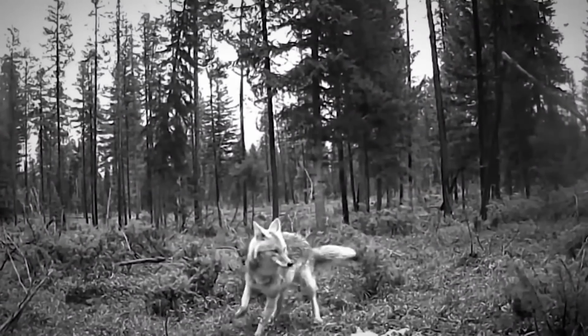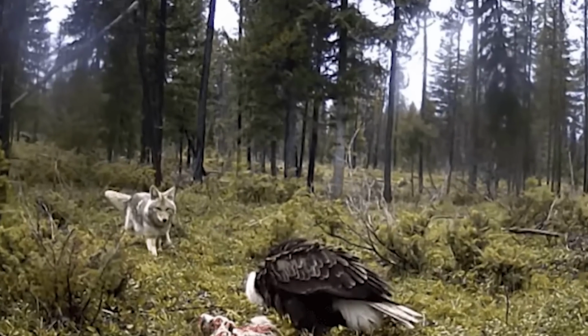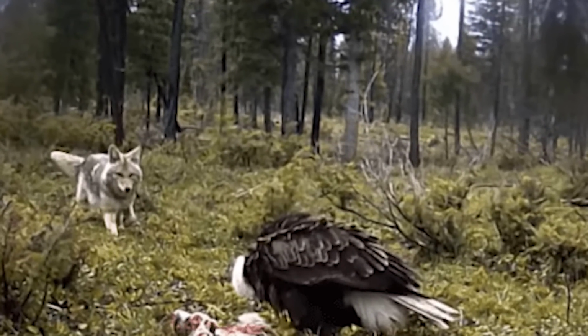In this clip, you see an eagle simply swooping in and stealing food from the coyote's mouth. Let's just say that eagles and coyotes aren't the best of friends in the animal kingdom.